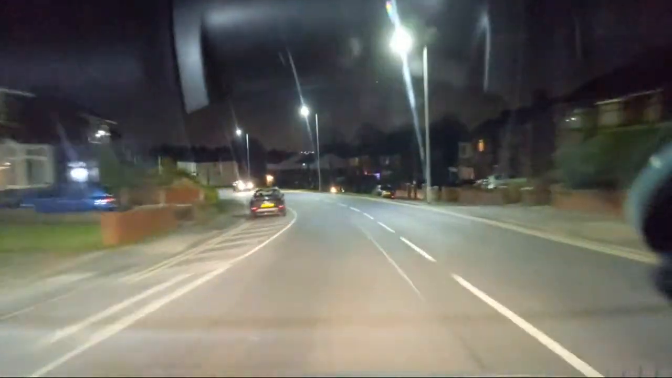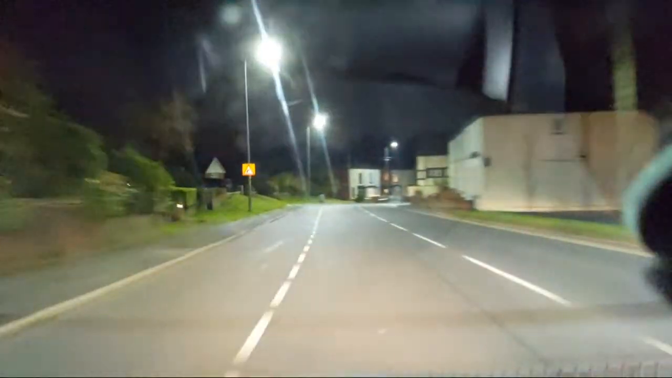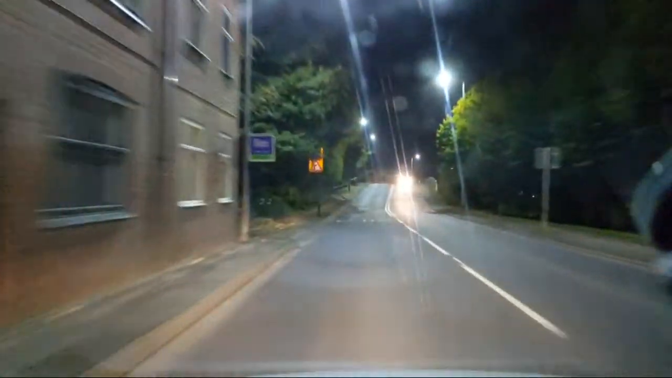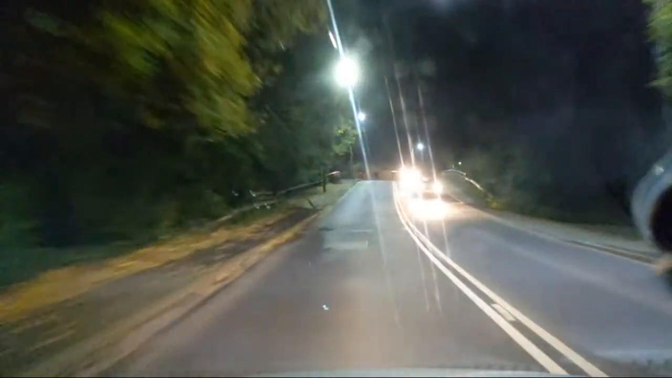Jesus Christ! Got a line of cars behind me. I say a line of cars, there's two cars behind me. Down there 30, and give it a bit of a push to get over the hill. It's because we slow down a bit too much then. Go over the hill.